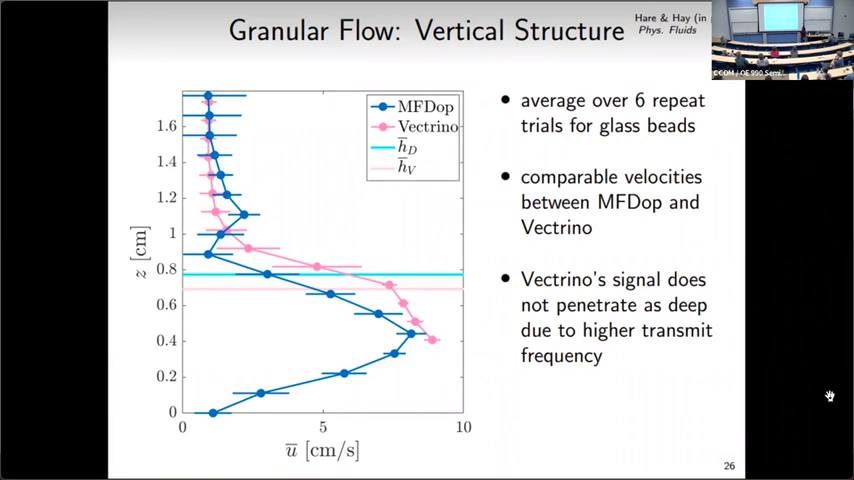Importantly, the Vectrino transmits at a much higher frequency, 10 megahertz, compared to the MF-DOT's 1.2 megahertz. And if you remember from the beginning of the talk, I said that attenuation is proportional to frequency to the 4th. So the Vectrino's signal just does not penetrate very deeply to that moving layer, and that's why I've cut off the Vectrino profile here. That's due to its higher transmit frequency.